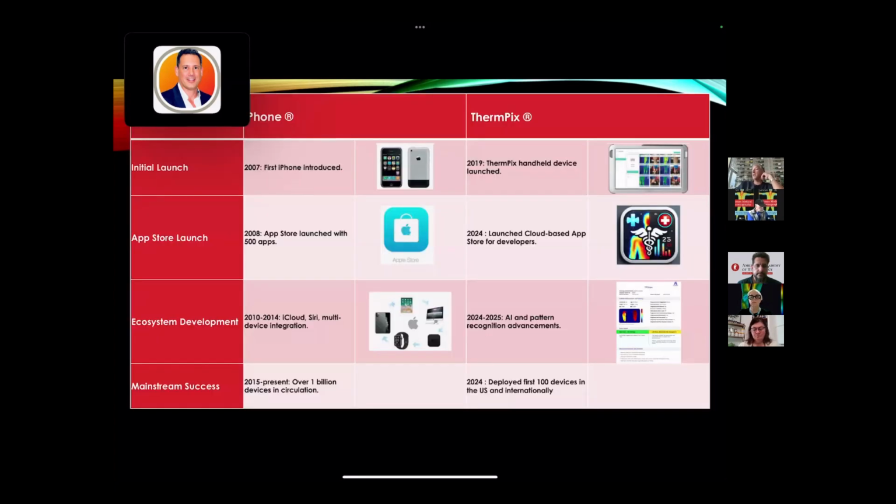This is my favorite slide because I'm a huge iPhone and Steve Jobs admirer. Steve Jobs launched his first iPhone, believe it or not, in just 2007, really late 2007, 2008. ThermPix came about 10 years plus later. We had our first handheld device out of England. Then the App Store of 2008 later launched with 500 apps.